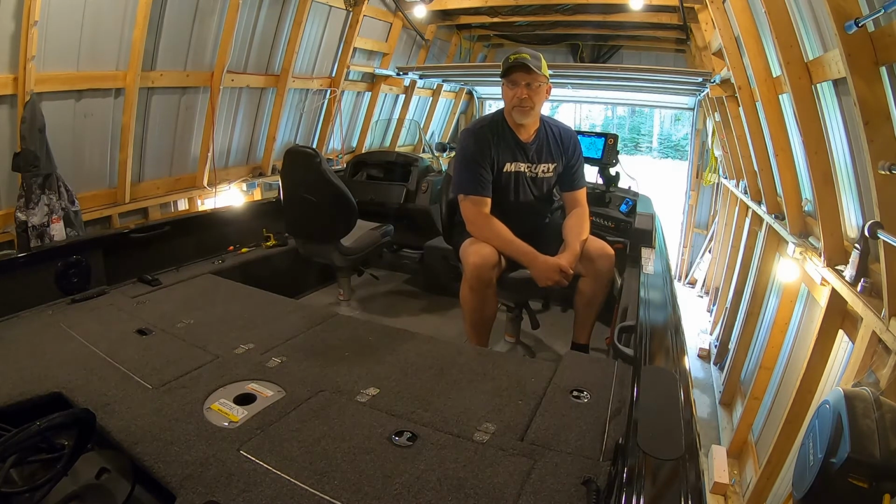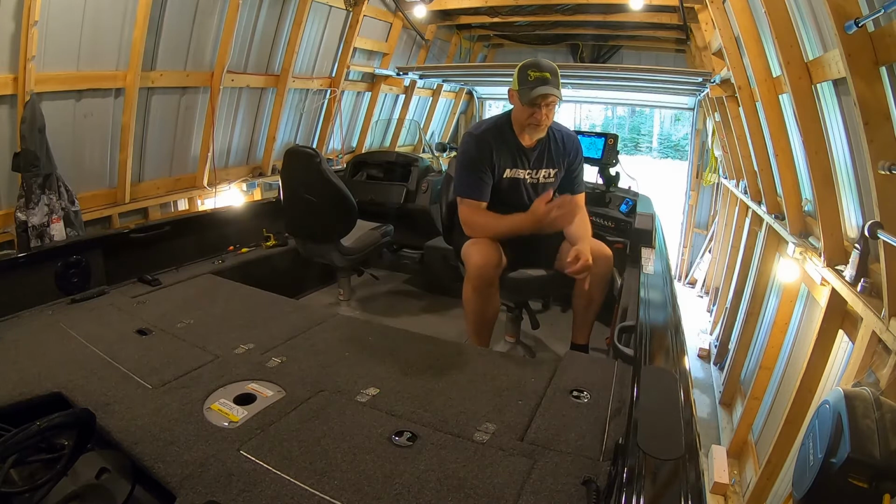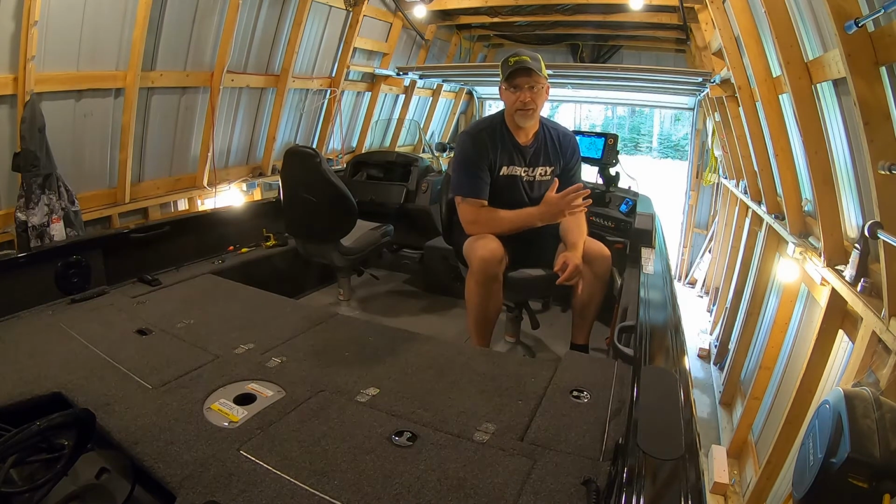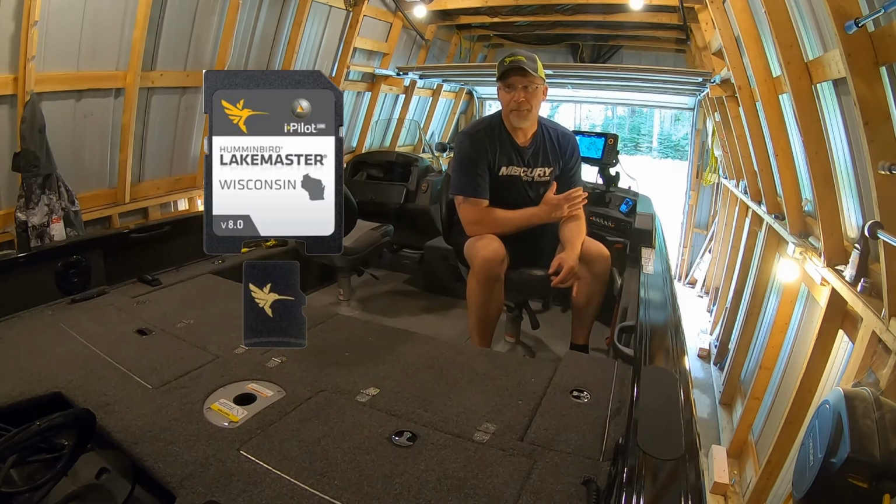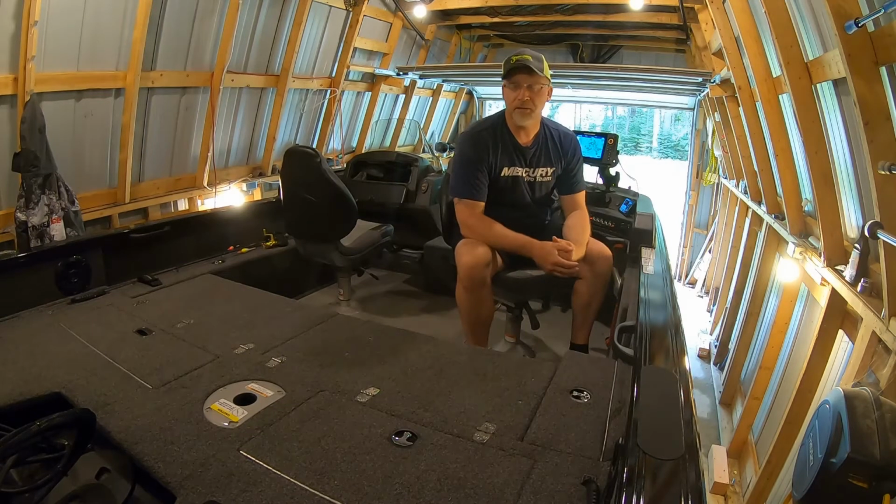So we're going to talk a little bit about a couple things, and we're going to start with where you can get the information. First of all, you've got to have the Humminbird Helix. You've got to have the LakeMaster mapping on the Humminbird Helix system to make this work properly. But then the second thing you need is an information source.